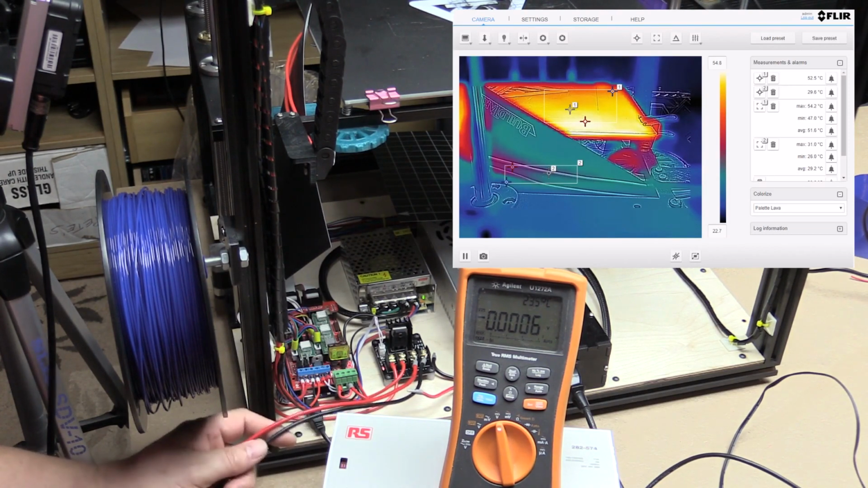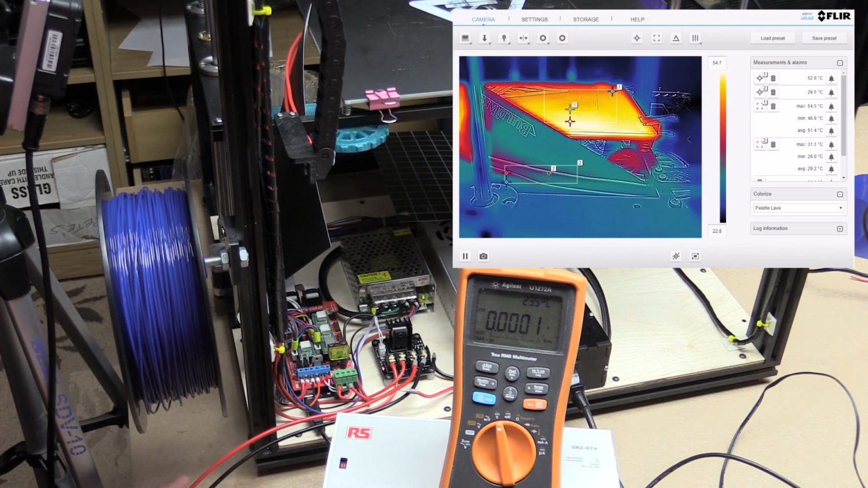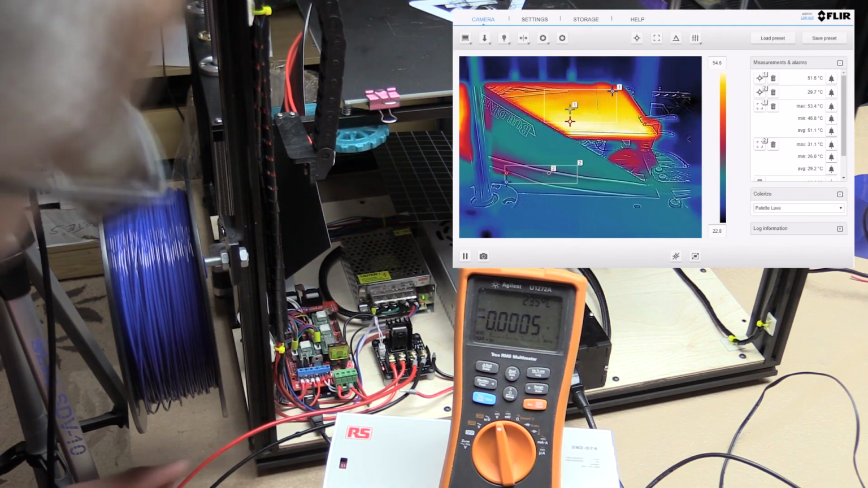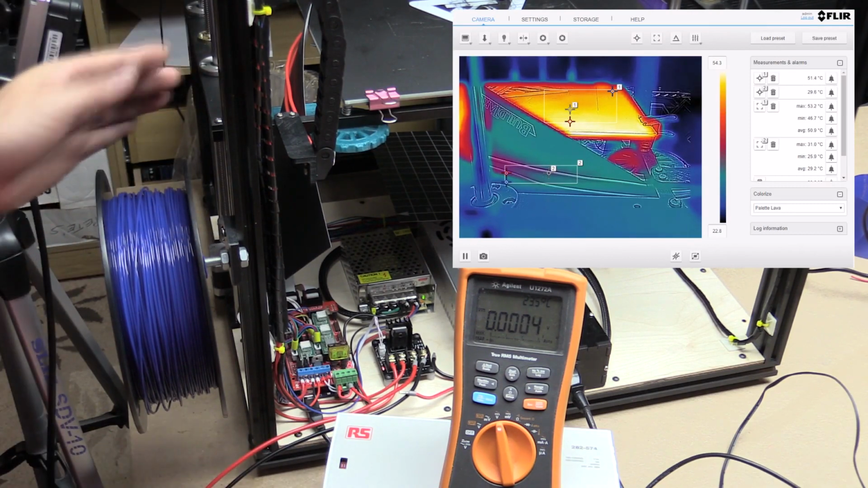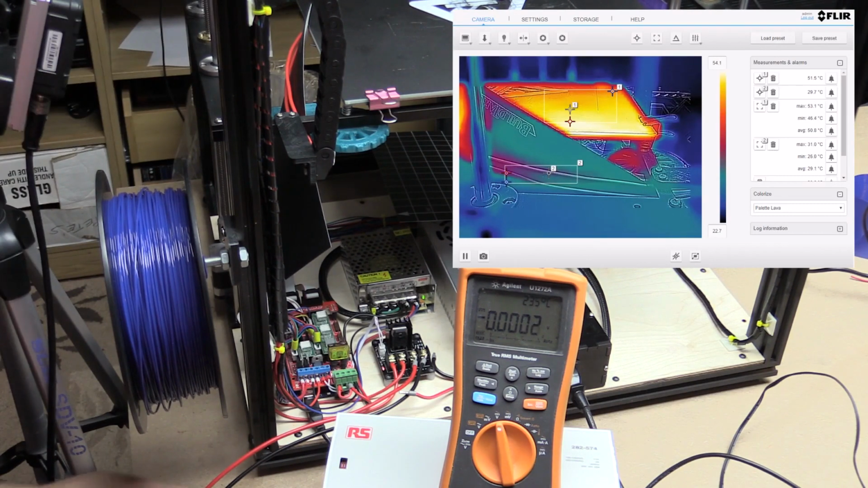So what I've also done is I've used 12 gauge wire. This wire going to the MOSFET is 12 gauge, so I want to minimize the losses in the wire. It's about 1 meter long, which actually makes it a similar length probably to the wire going to the heat bed, which is 16 gauge, not 12 gauge.